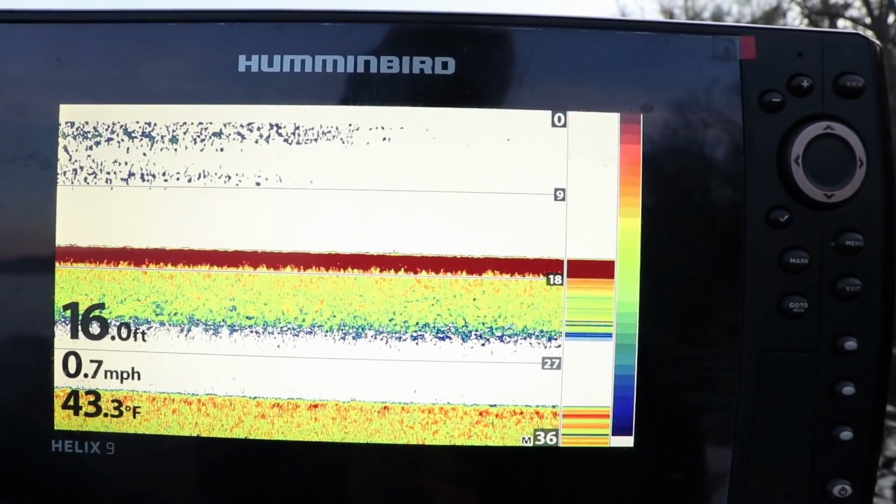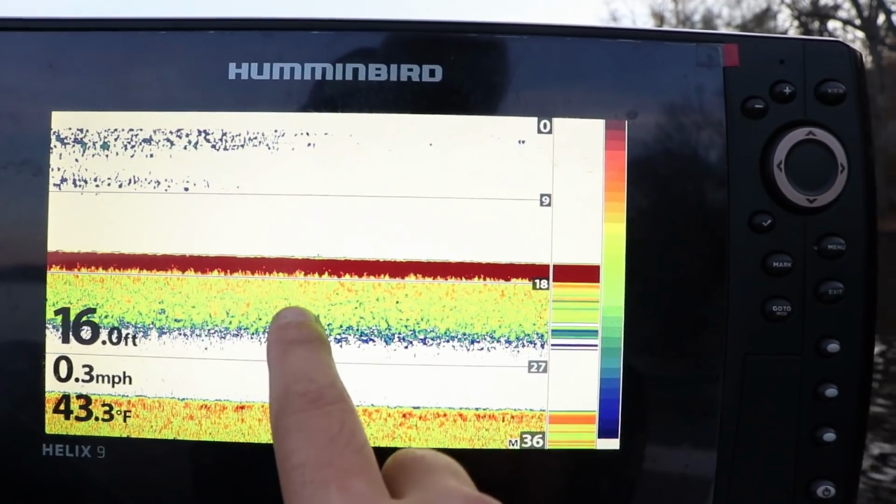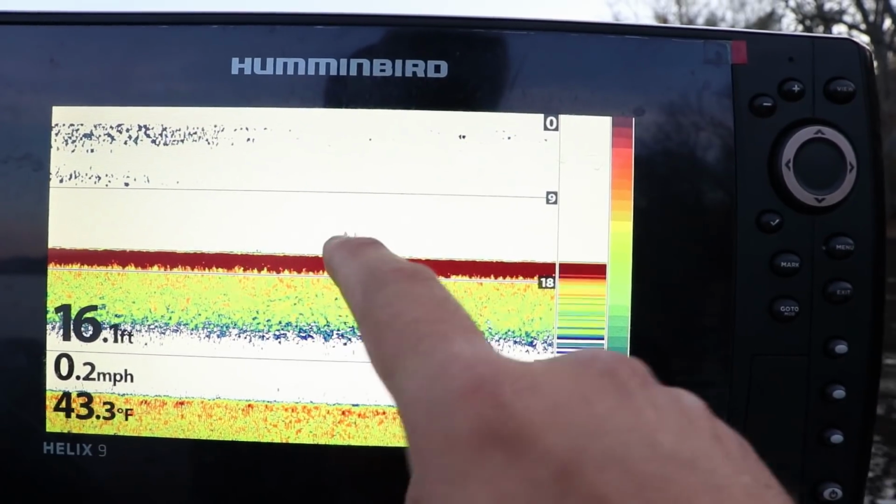on my 2D sonar. And what this is going to do is give you a better picture in terms of it's going to grant more pixels to a smaller amount of area in the water.